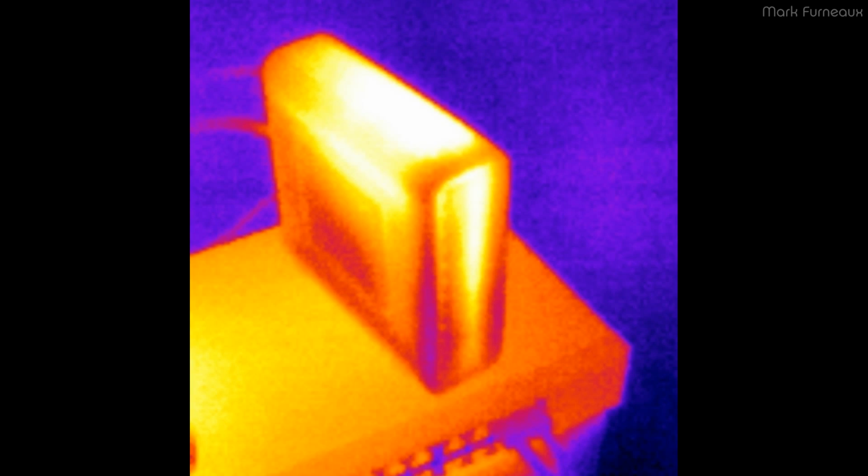Just a close up so you can see if you open this, there's actually the system on a chip right under that hot area there, so you can see sort of where things are through plastics and stuff. You can see how the heat is rising up through this modem and pooling at the top.